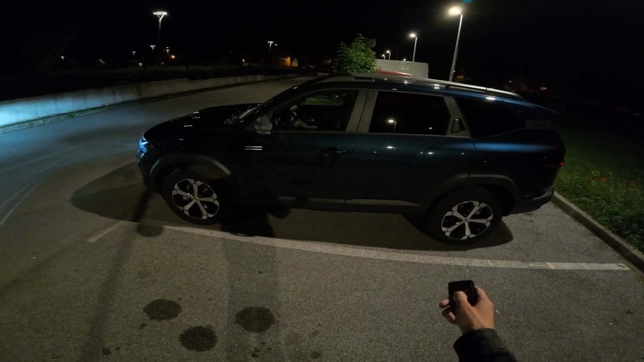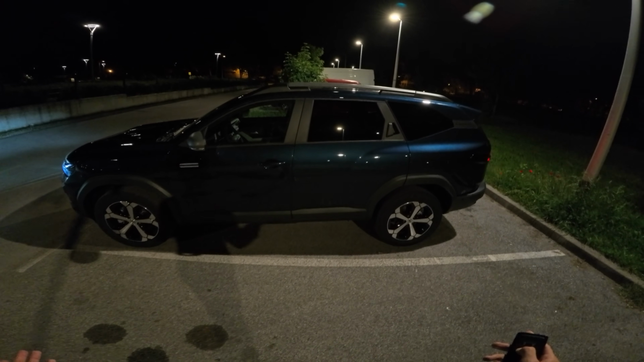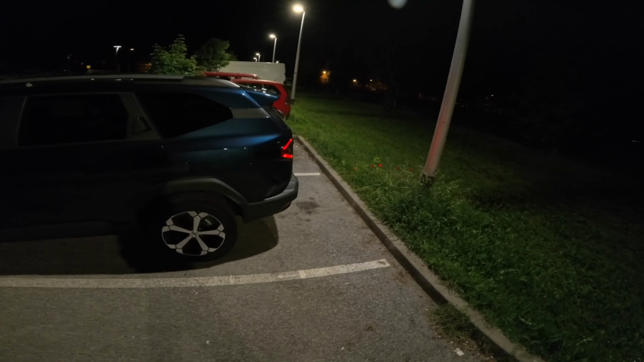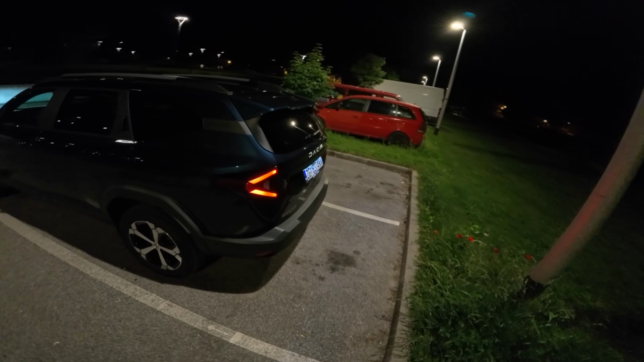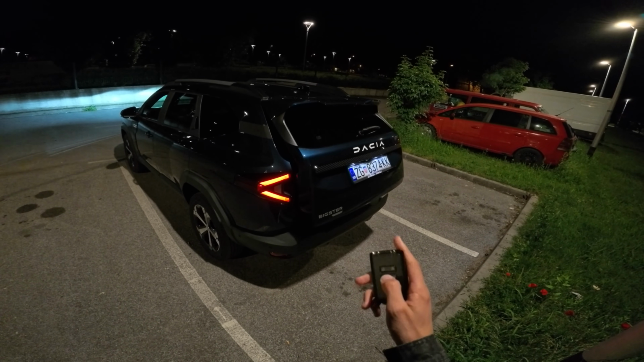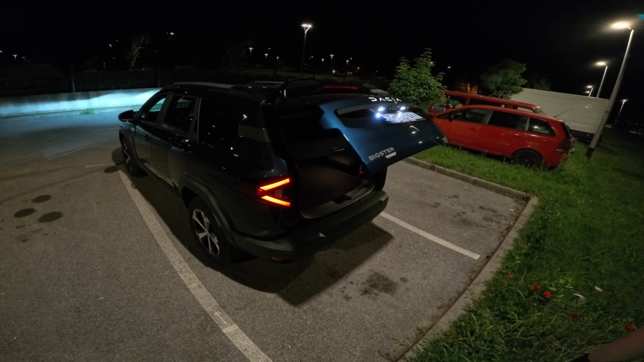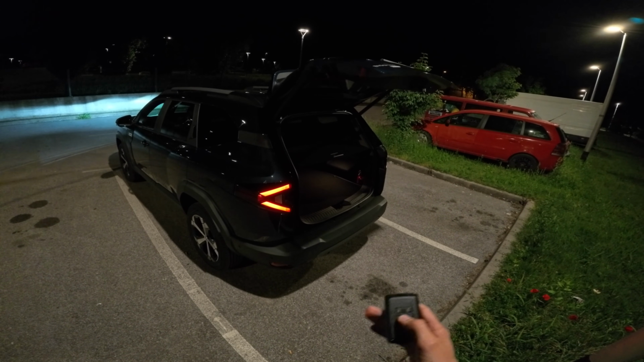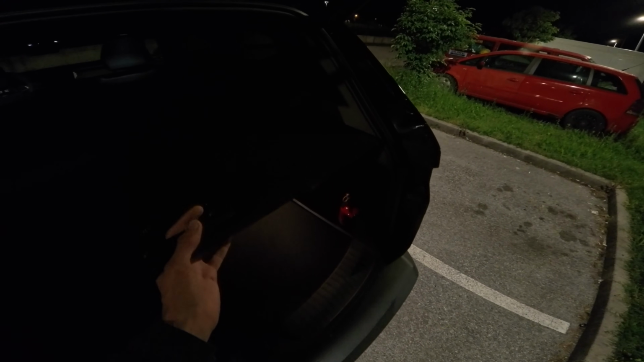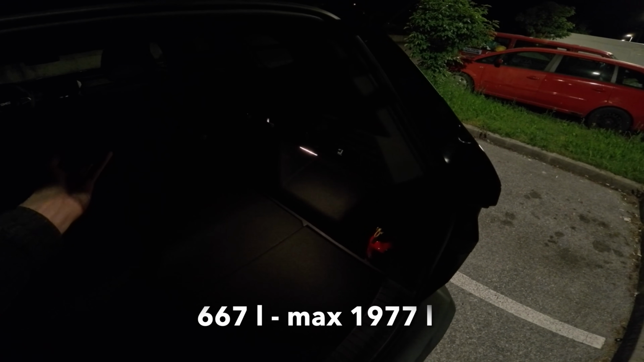Now, if I turn on the headlights, you can see the profile of this car. I have to back up so you can see the whole car. It's very long. If I come to the rear, very familiar. If I use the button here, the Bigster has, for the first time in Dacia, a power tailgate. It's exclusive for the Bigster, so you won't see it on the Duster.